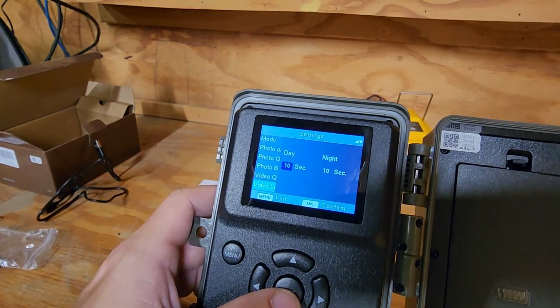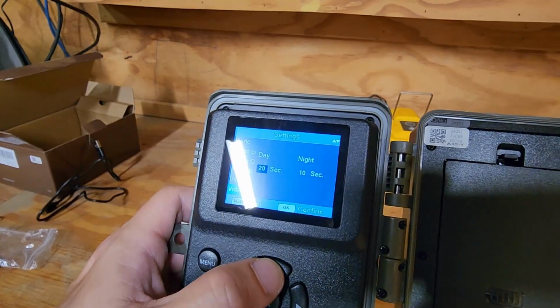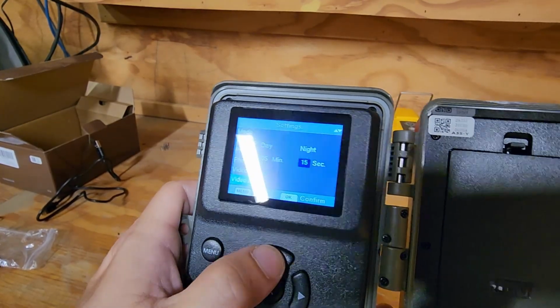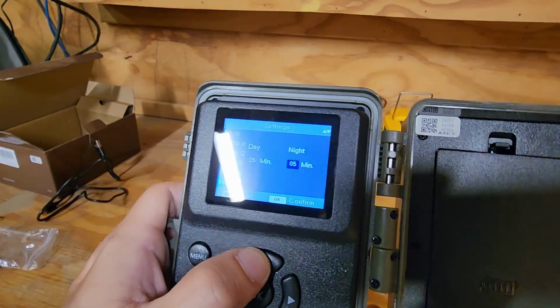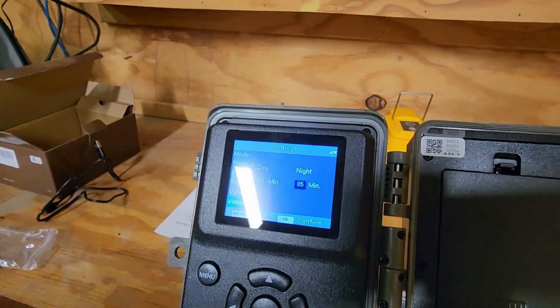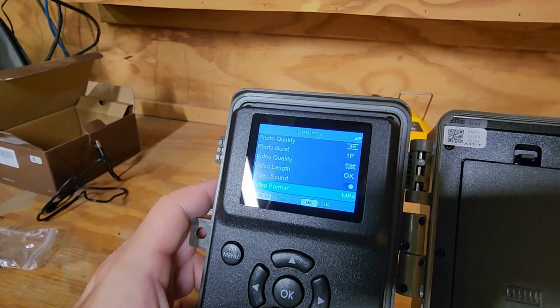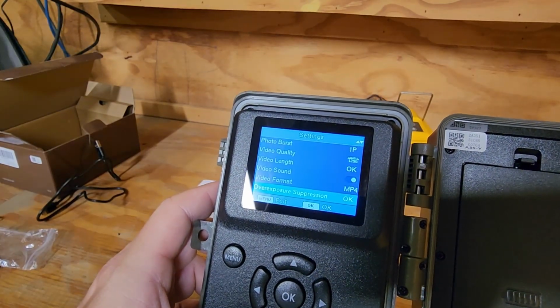Video length just says okay. 10 seconds is not nearly enough. We want 5 minutes, which may be a little excessive, but we just want to make sure. It looks like that's the highest that you can go to. We want to make sure we get a video format MP4.